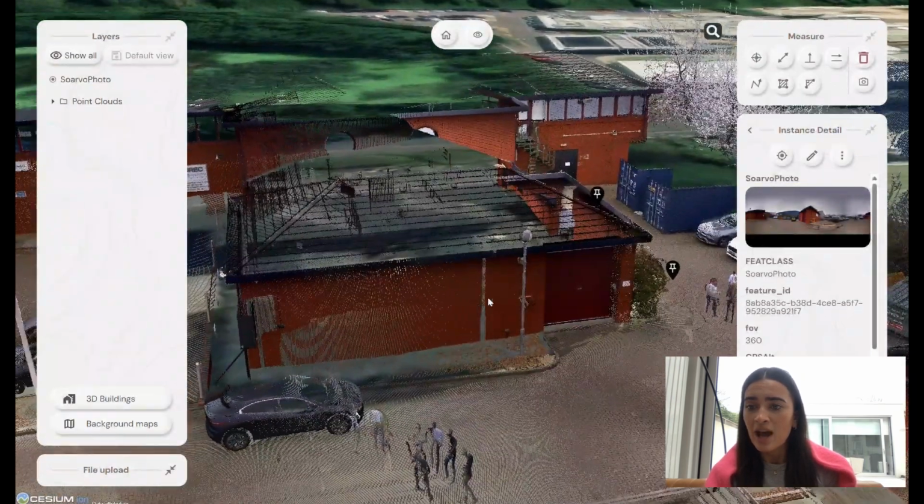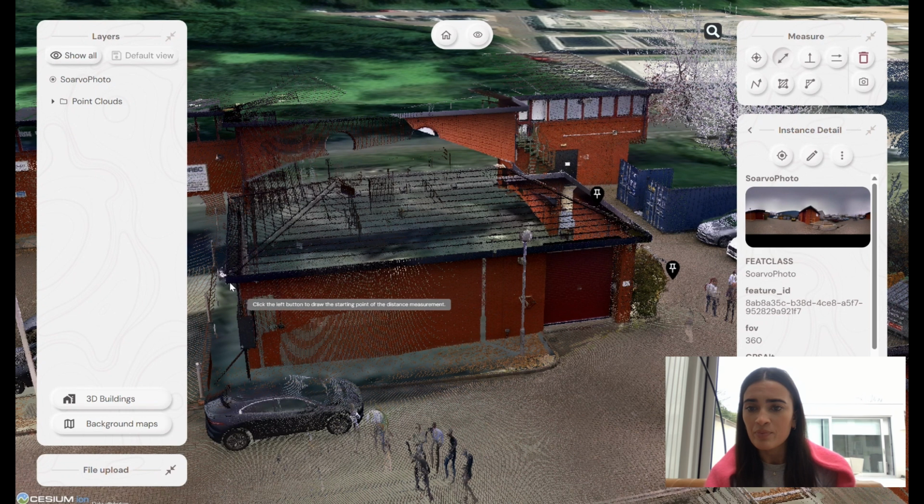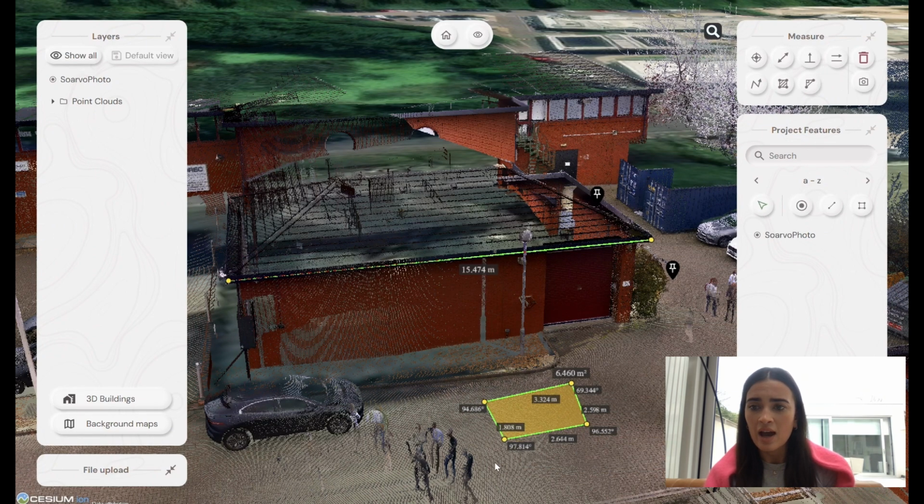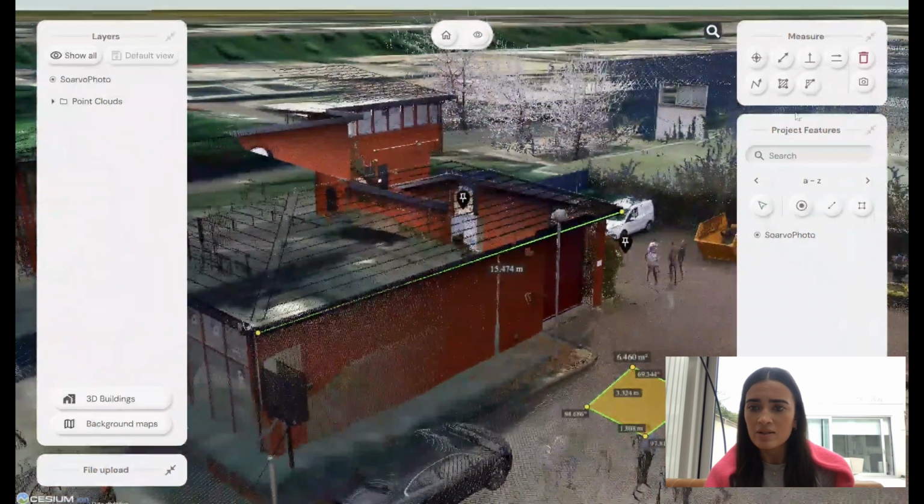So we can zoom in, and Soarvo has measuring tools. So here we have our standard linear distance. We can also do our area and our height measurements.